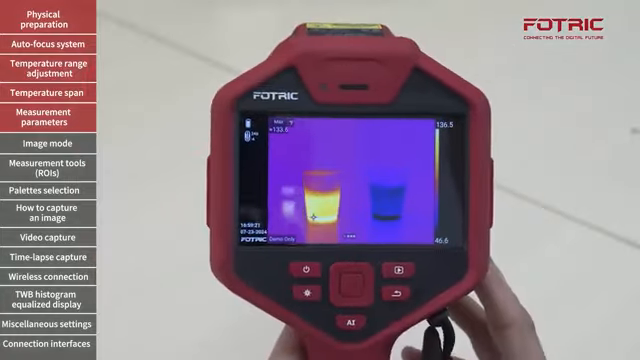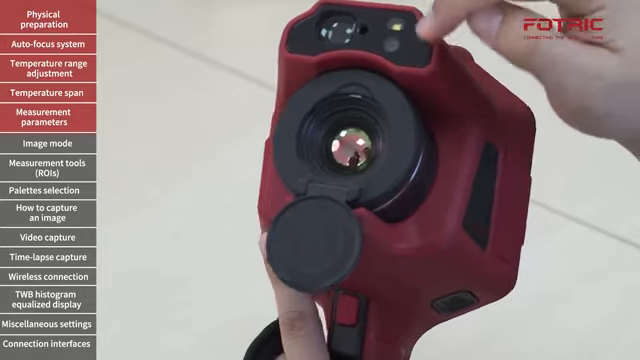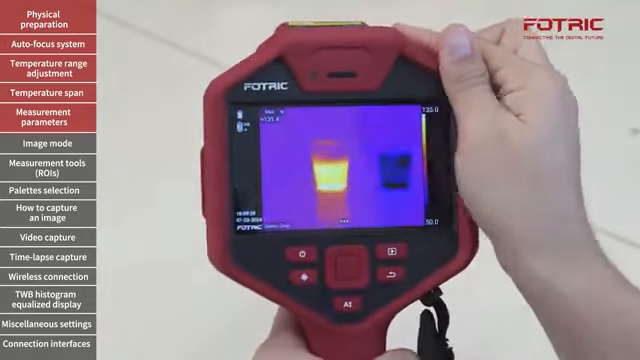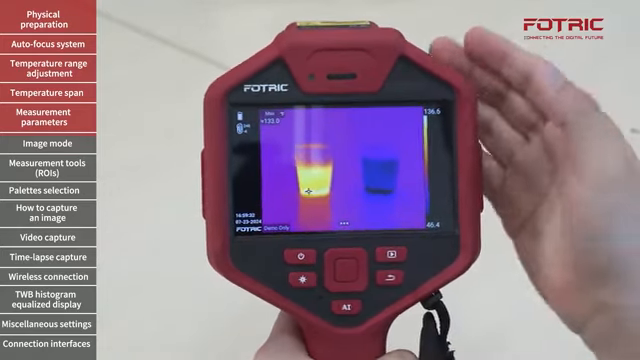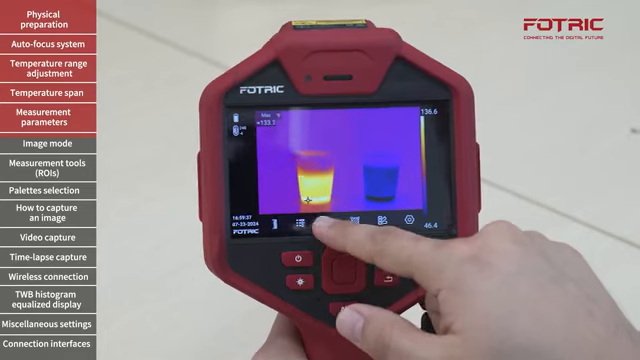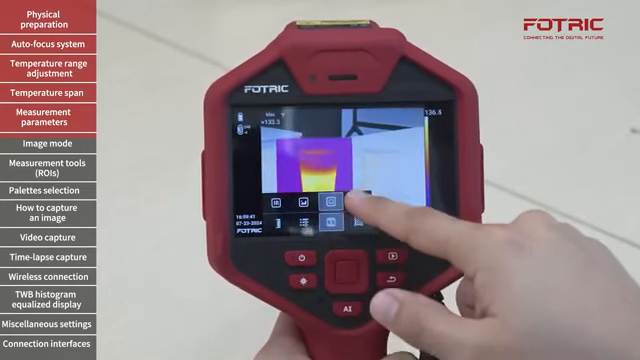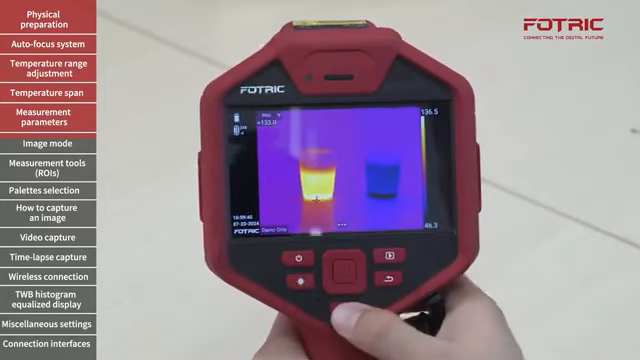On this camera, I can take advantage of the additional digital camera that is in the front of the device, with 13 megapixels that can add additional details when performing a thermal imaging inspection. In order to access that, I can tap on the main menu, third item, and I will see the different visualization modes.